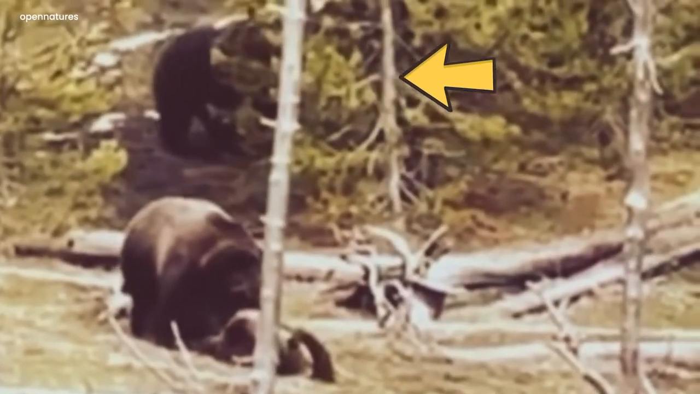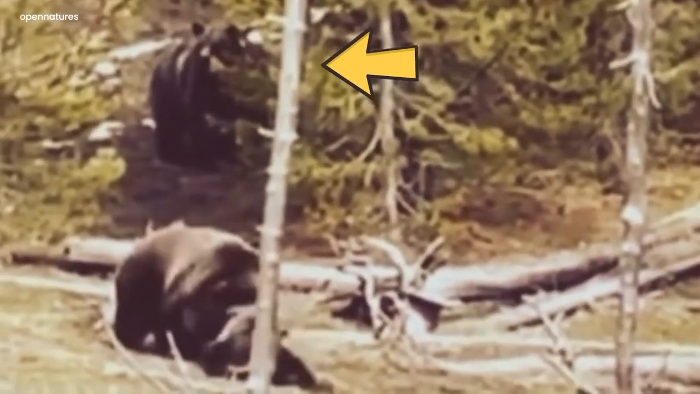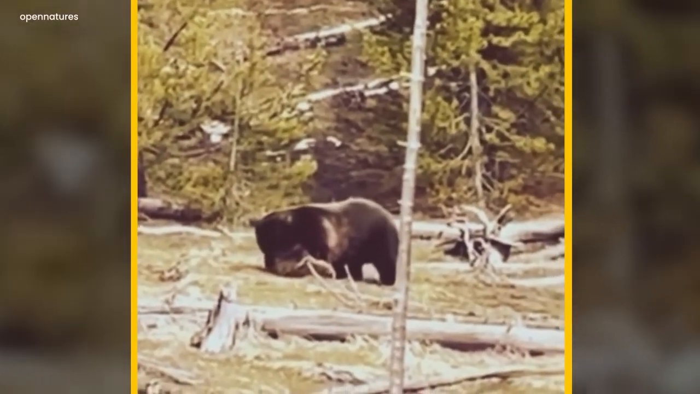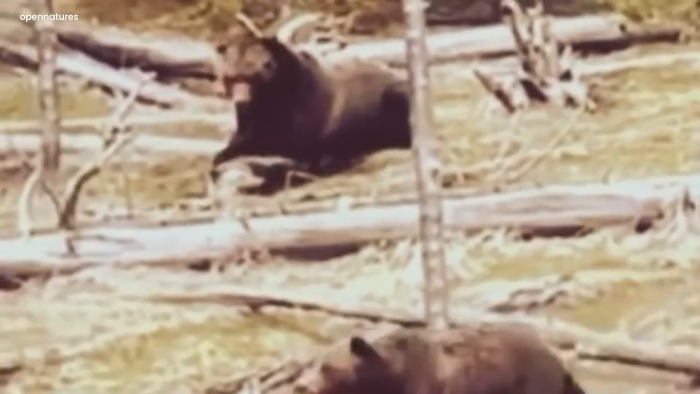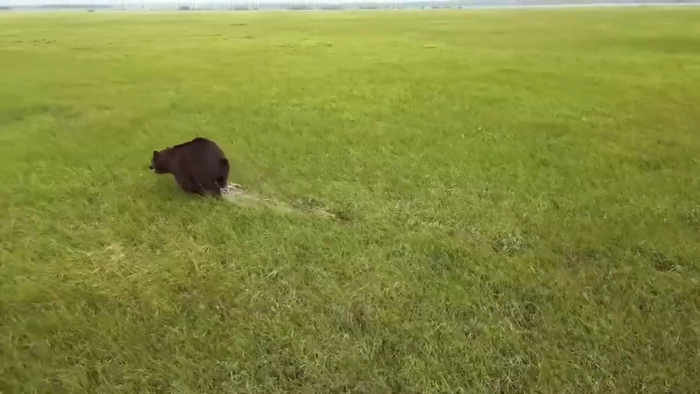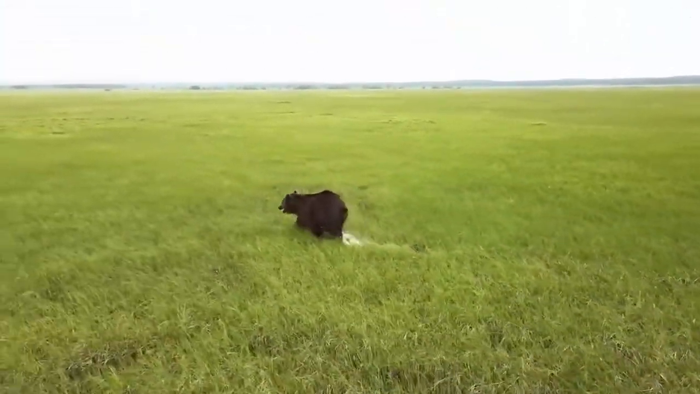But what's equally intriguing is the appearance of a third bear, watching the conflict from a distance. Whether a member of the same bear community or simply a bystander, the spectator observes the mighty power play with keen interest. It's a stark reminder of the circle of life, where harsh natural forces and survival instincts collide with brutal force and leave us unsettled.